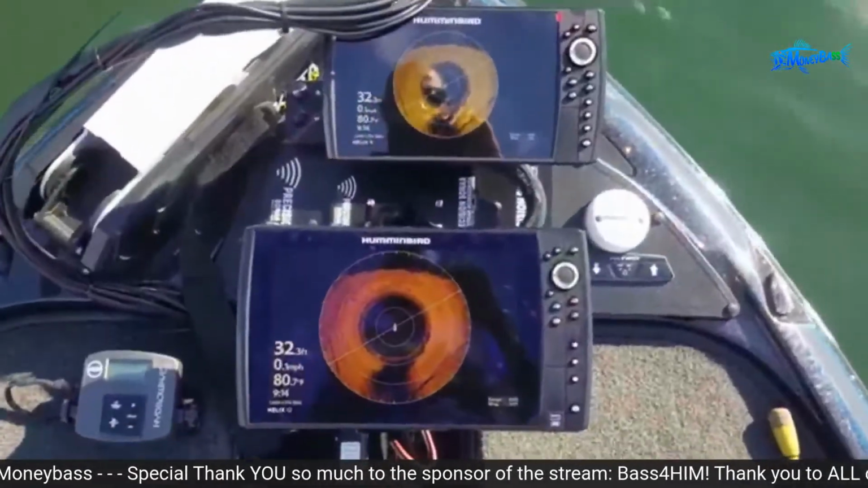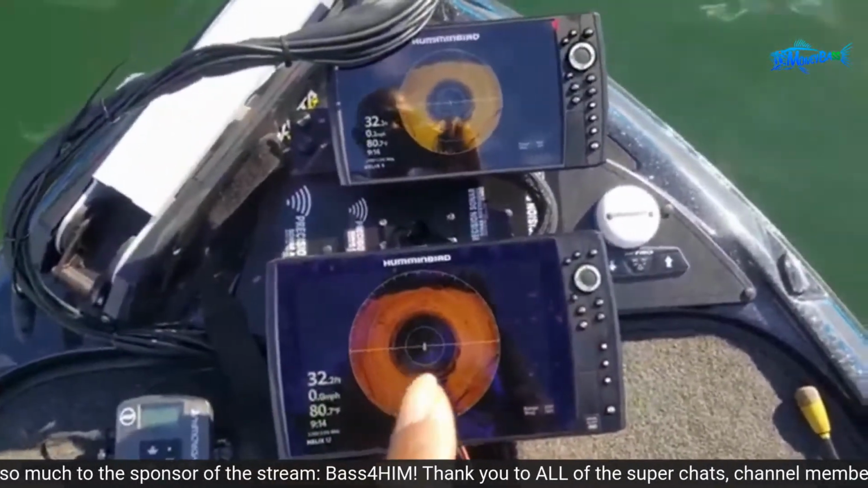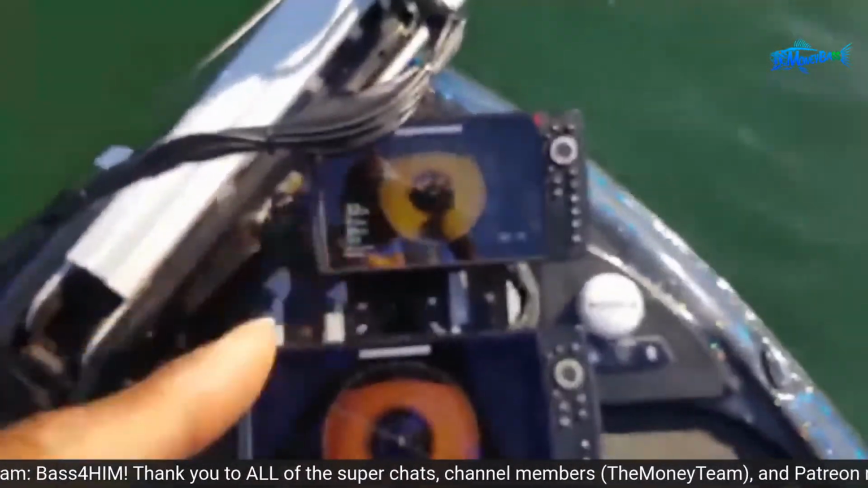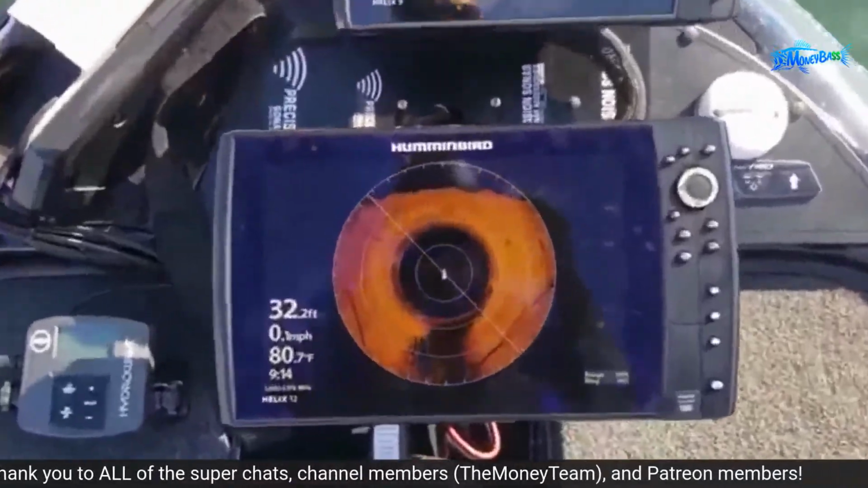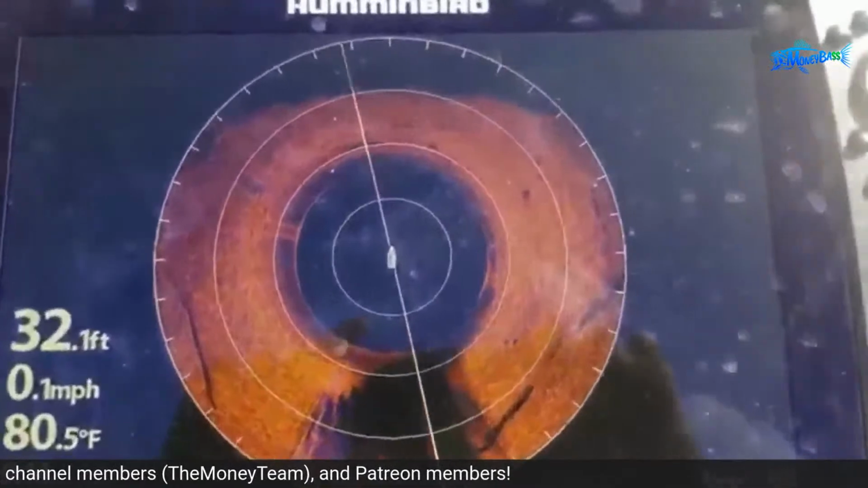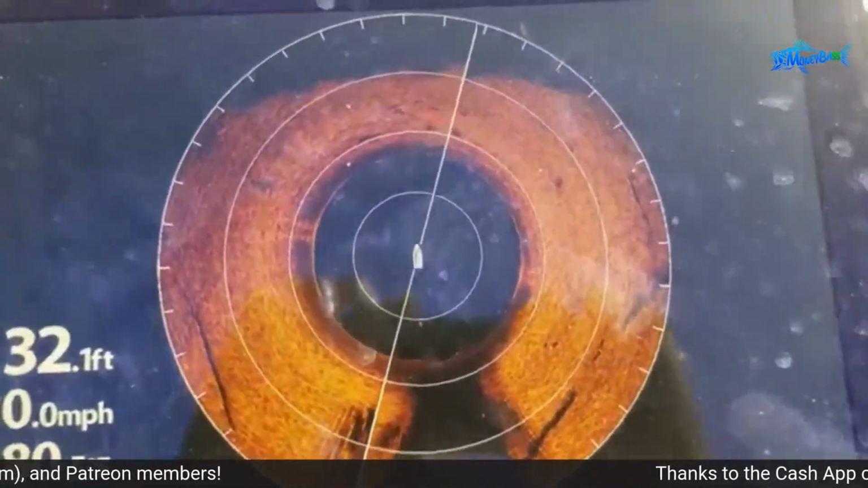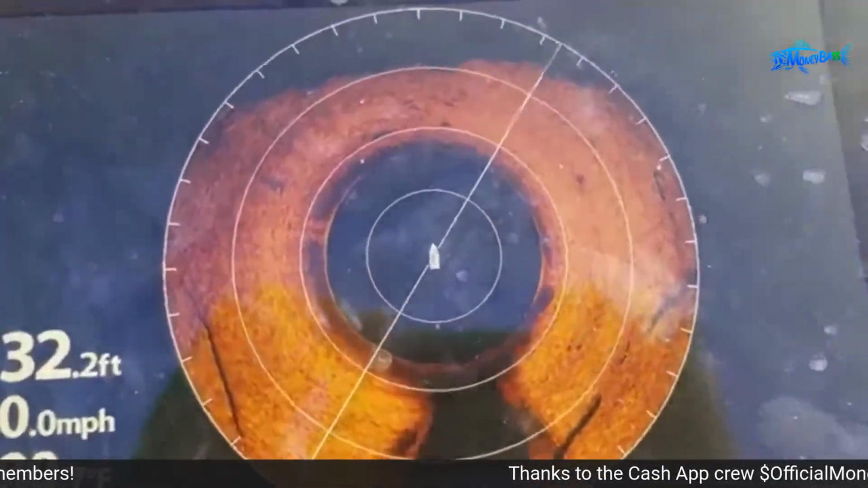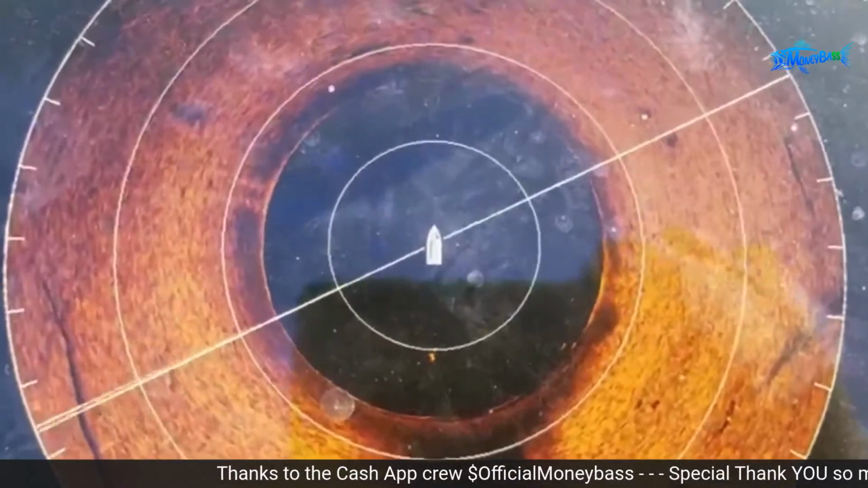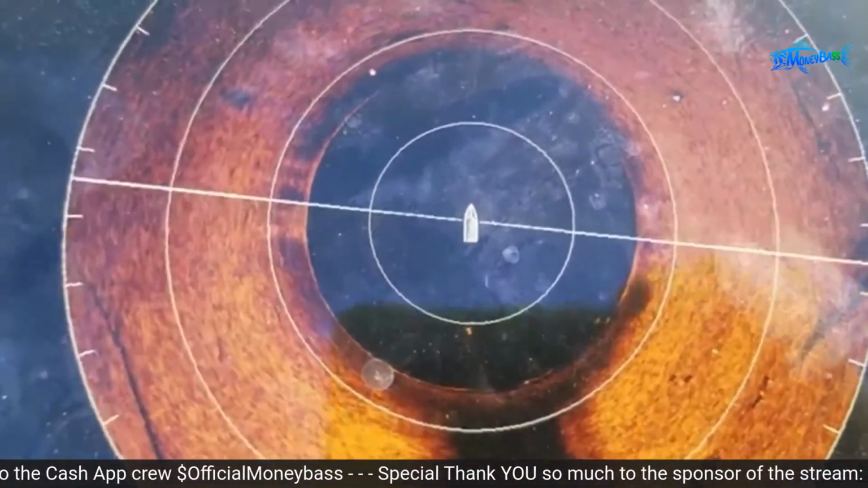All right, so up here on the front of the boat, I have a 12-inch G2N unit and a 9-inch G3 unit right here. And I'm out here in 32 feet of water, but the thing that I wanted to show you is how to determine where the boat is and where your cast needs to be in relation to what you're seeing when you're looking on the screen. So right now you see the boat icon in the center of that screen. That is kind of a misrepresentation of where you are actually at.